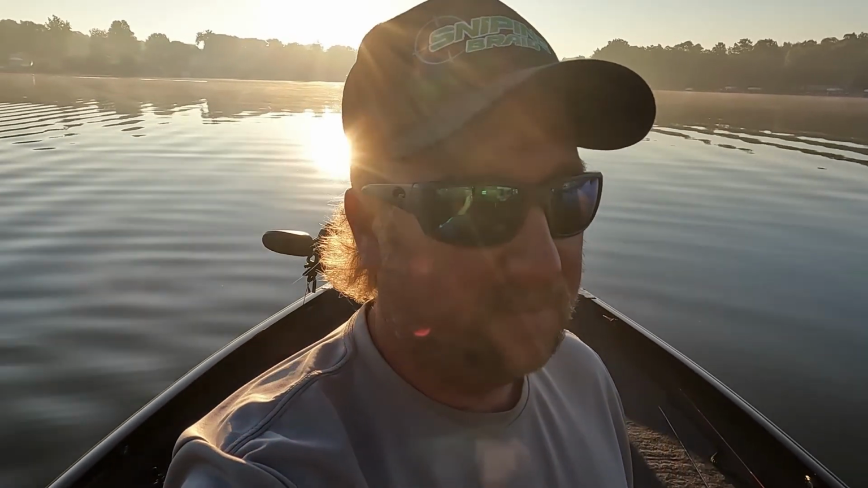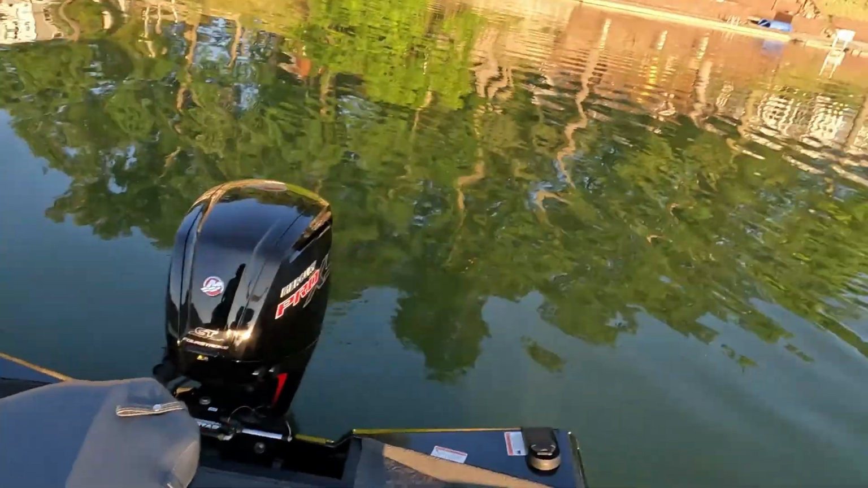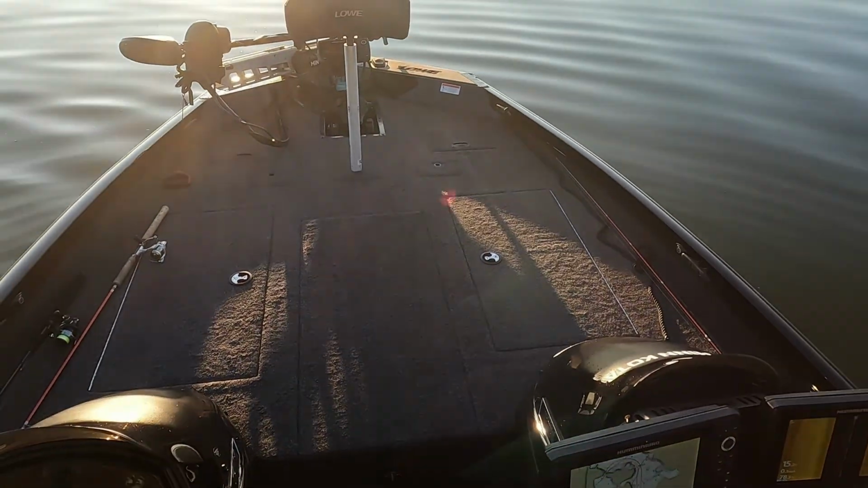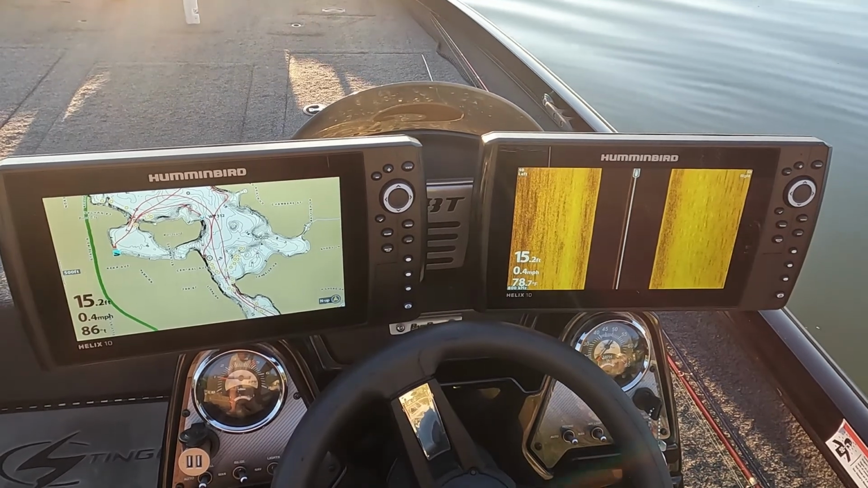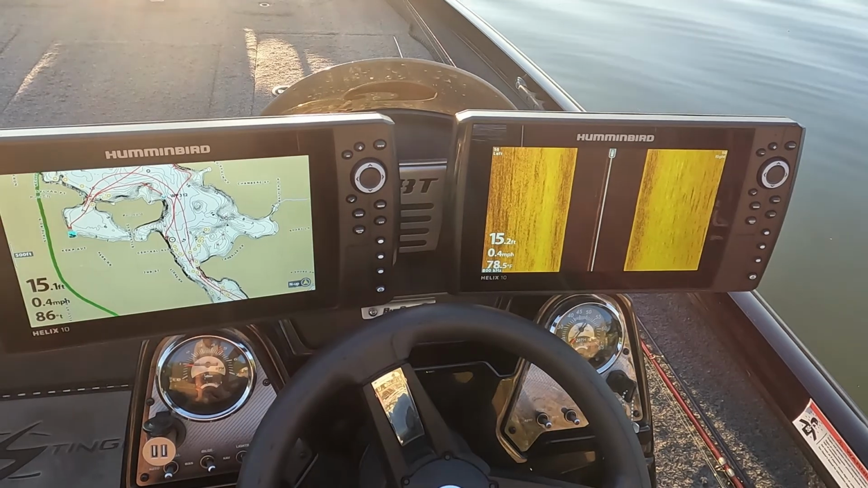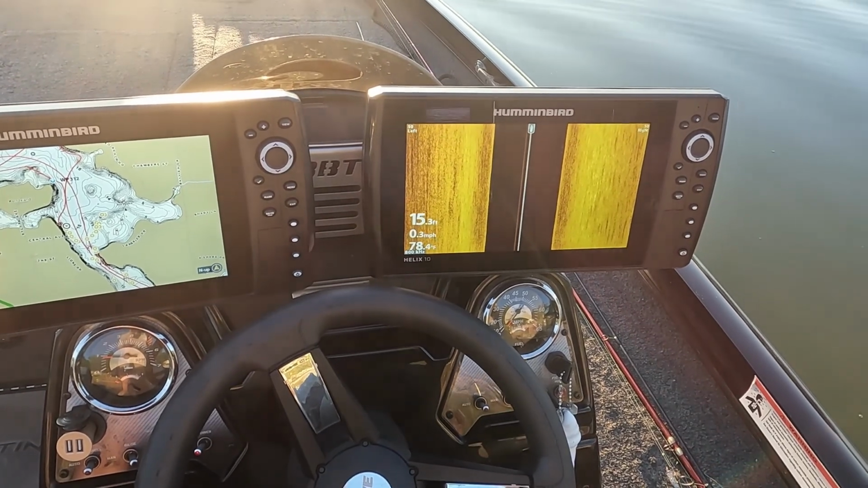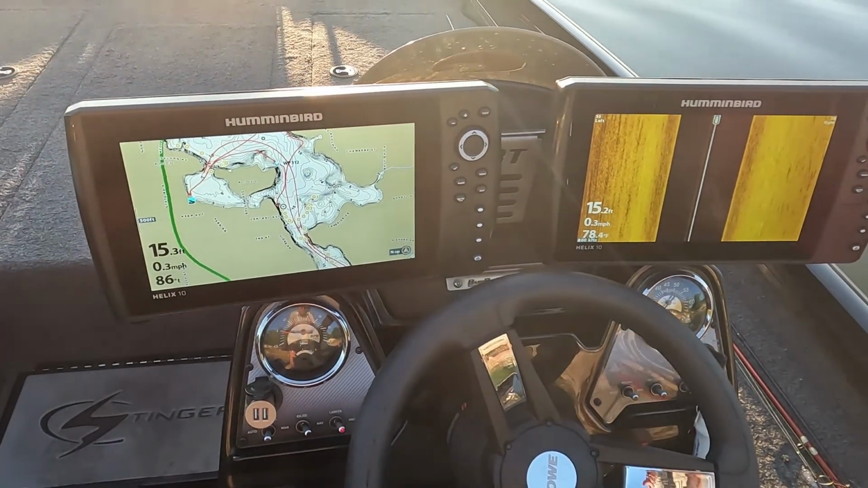But I fish out of a 188 low stinger. Kind of show you around here real quick. Cockpit all the way up front. At the steering wheel, I have two 10-inch Helix. These are Gen 2s. The reason why I run two of these, I don't have to keep switching screens, and I don't have to split screens and lose resolution. One of them is always on side imaging, the other one's always on mapping.